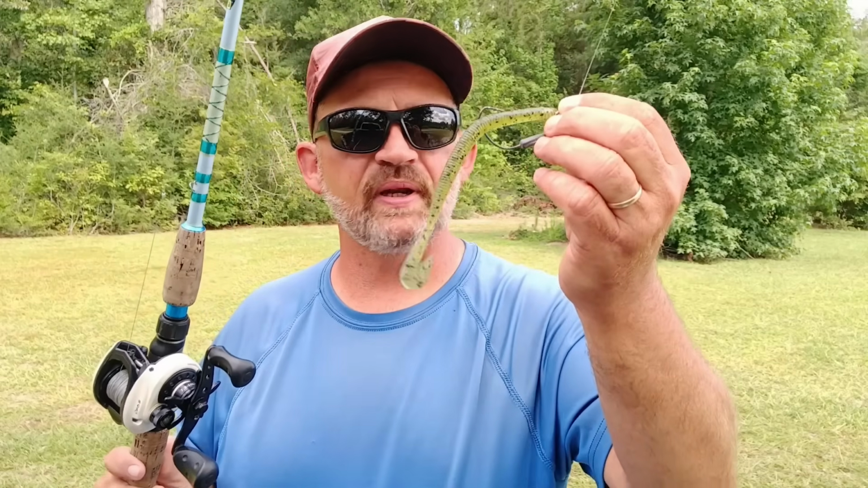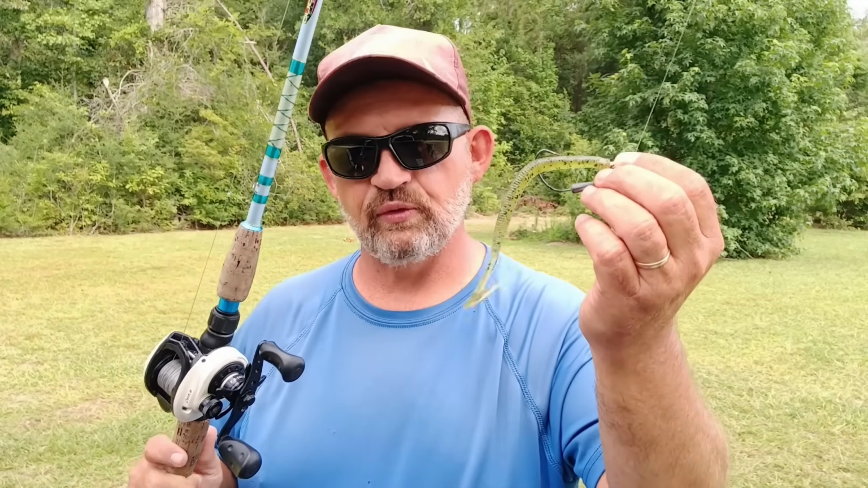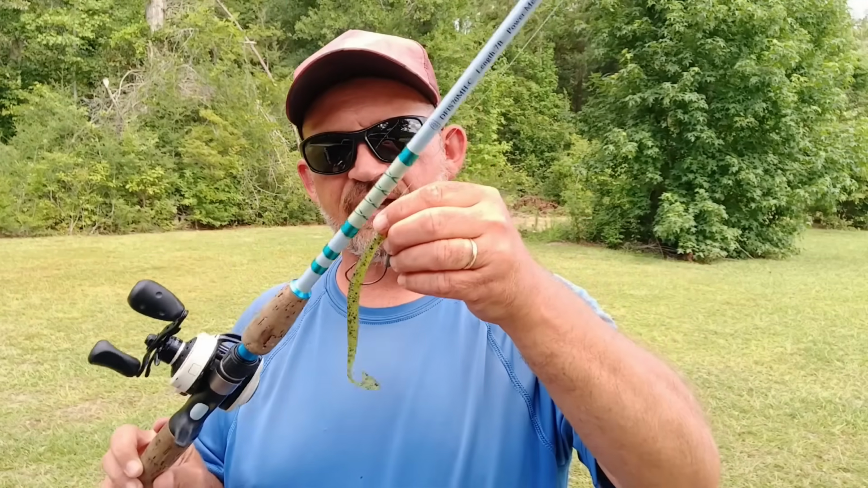I've been able to work this right through the thick stuff, right in those pockets. I can work it in tight areas that I'm trying to catch, or I can work it parallel to the bank and try to pull those fish out from underneath. I can kind of let it sink down in those areas and kind of twitch it like I would a Texas rig, or I can slowly swim it.